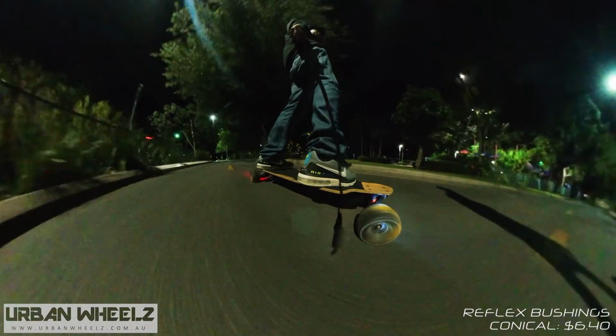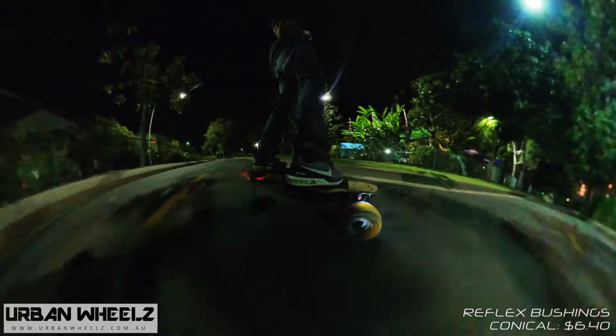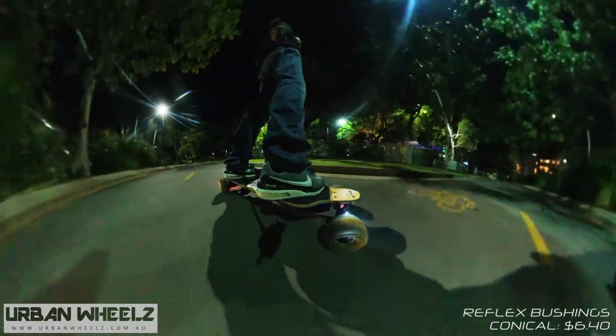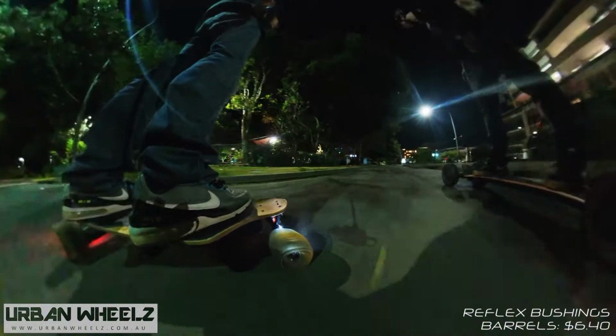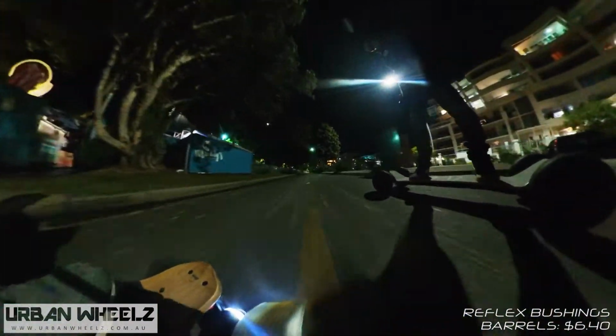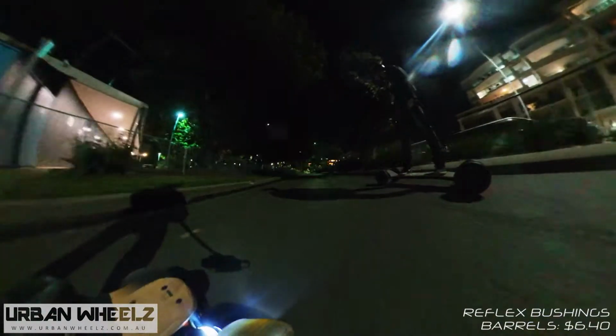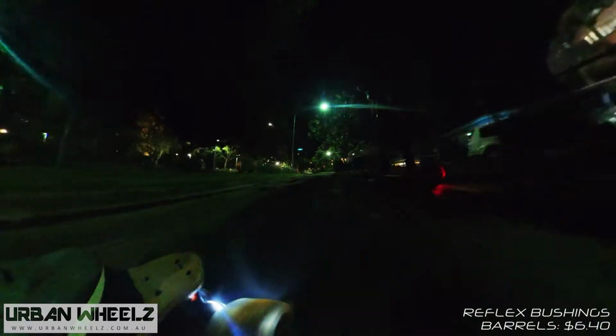And it works really, really well. So you get this turn and this carvability in it. It's still fairly stable at speeds, not as stable as what 2 barrels would be, obviously. So you need to ride with a little bit of caution if you do intend on doing a bushing swap like this.